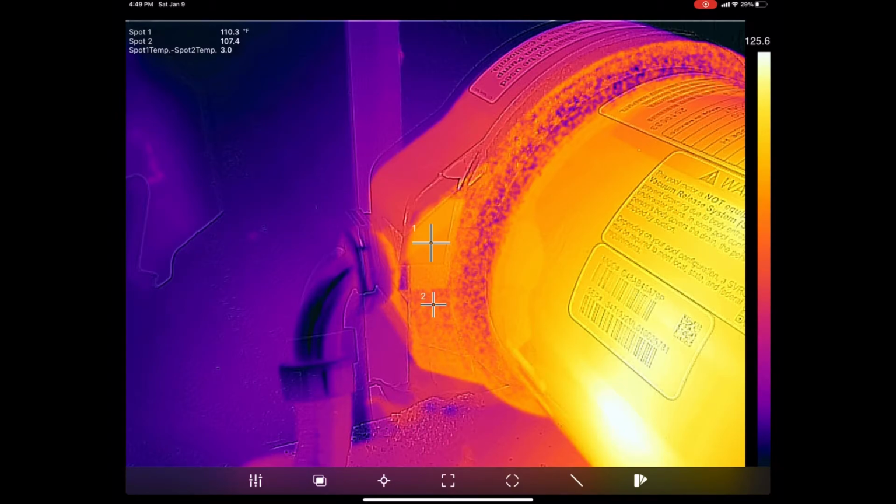and how something as simple as a couple of degrees, we've got now, what, 107 compared to 110. Before, I think we had 103. So we had a 7.2 delta T. And if we're dealing qualitatively, that doesn't matter. That's really minuscule. Obviously, we're going to be able to see the differences between hot, like we see here, and all these little cold patches, as well as this very hot motor over here.